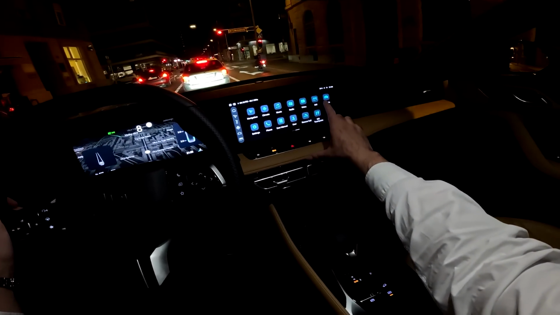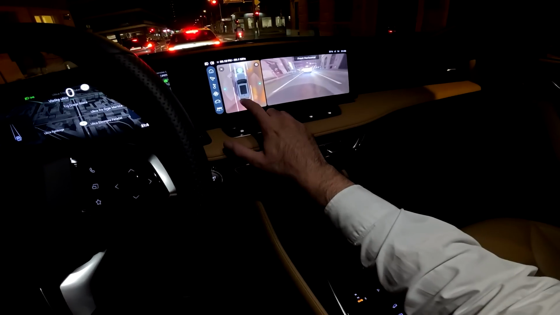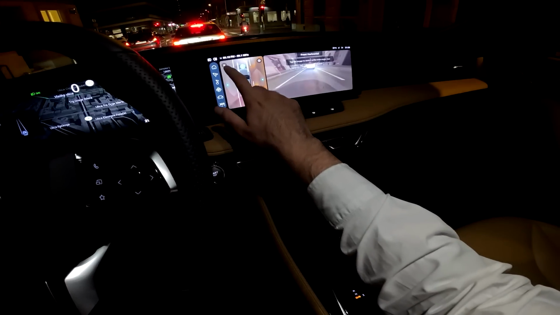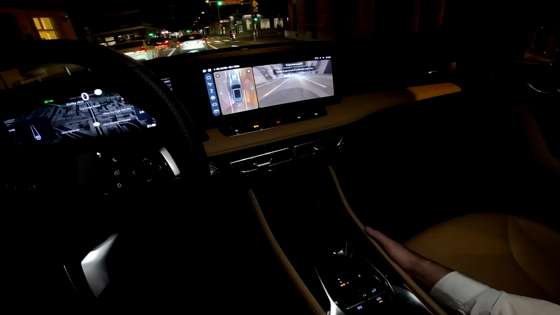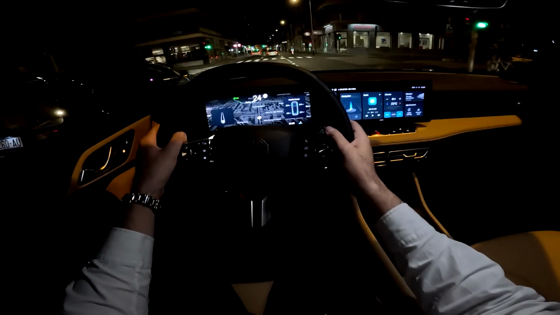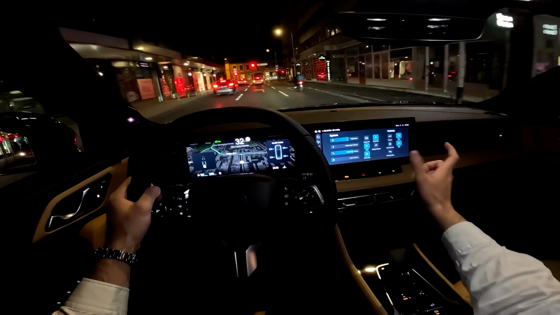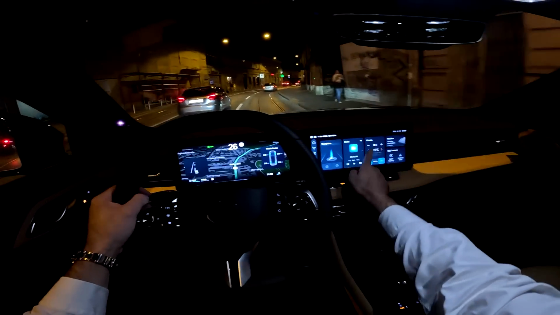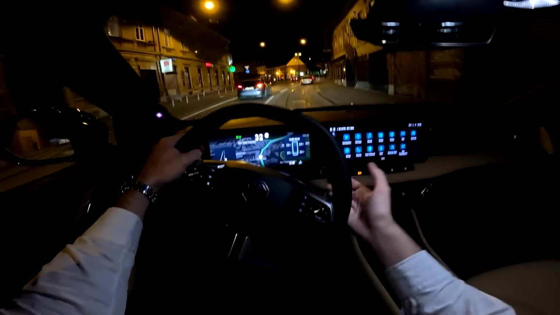And let's do another 360 view. There we go. And the start stop can be switched like this. There we go. You can also go into the menu, so you go here to the vehicle and then you can also turn it off, but this is like the shortcut.